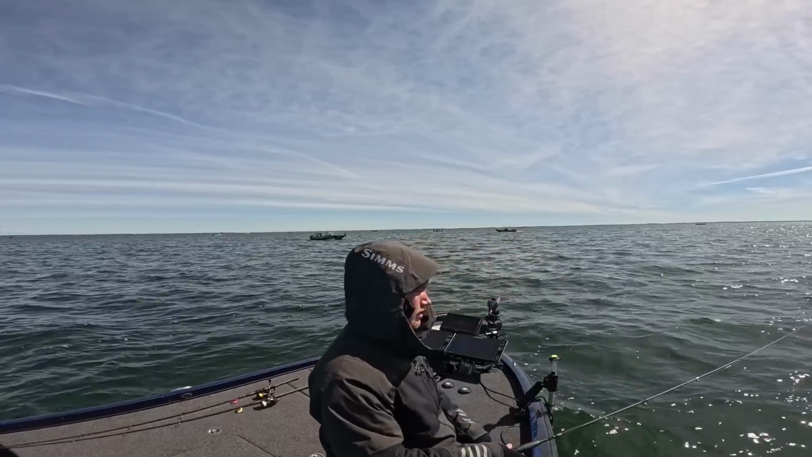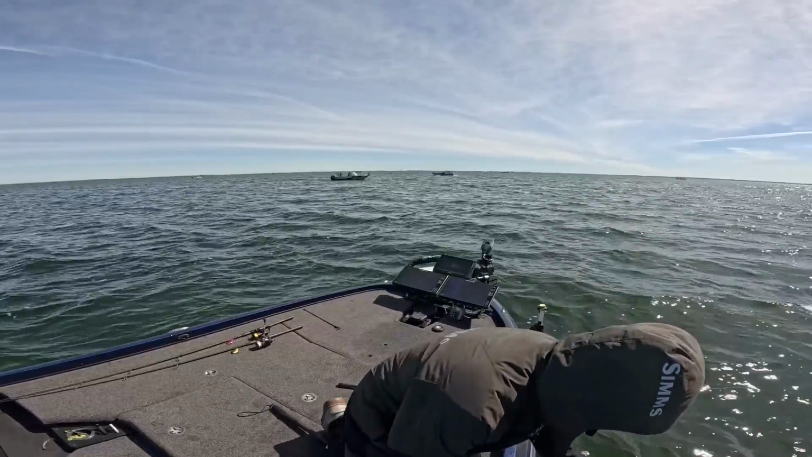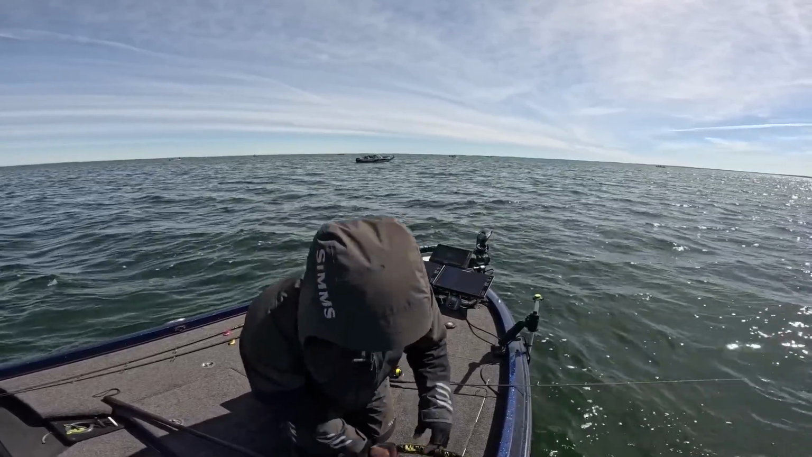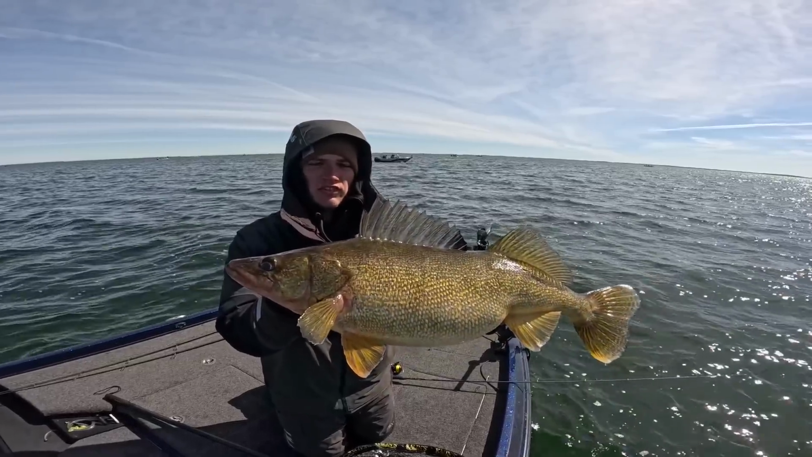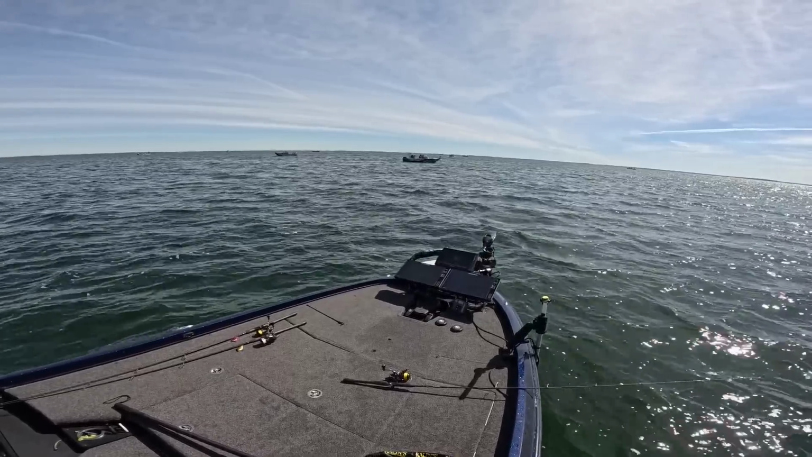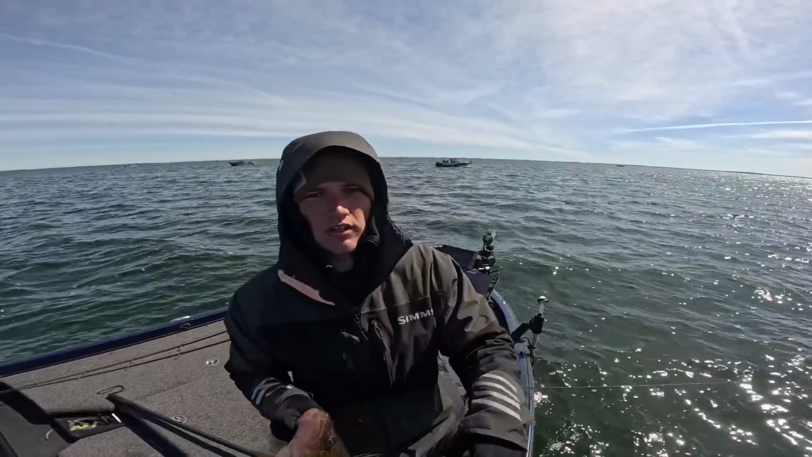All right, another solid fish. I don't know how big this one is, but pretty fat. Pretty fat. That's a solid fish right there. Really fat, actually. That's a big fish. I'm gonna get a measurement quick and let him go. Another 26 incher.